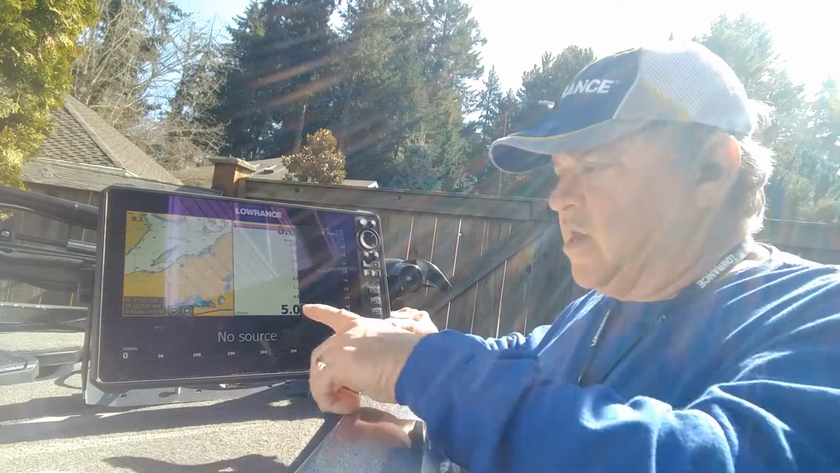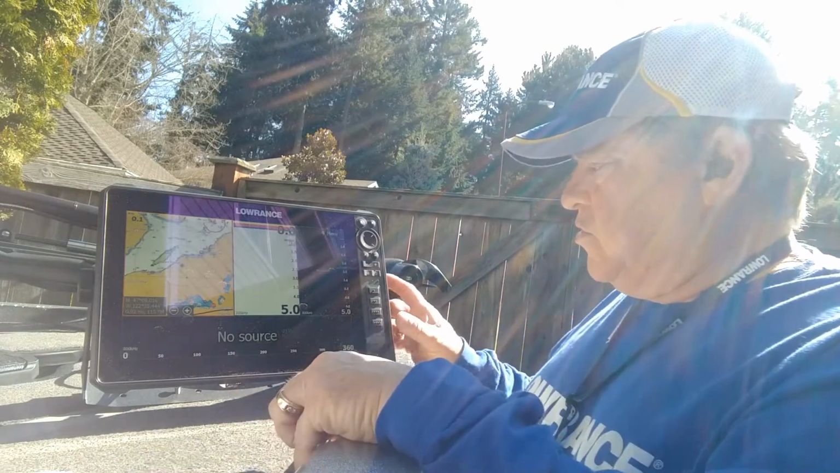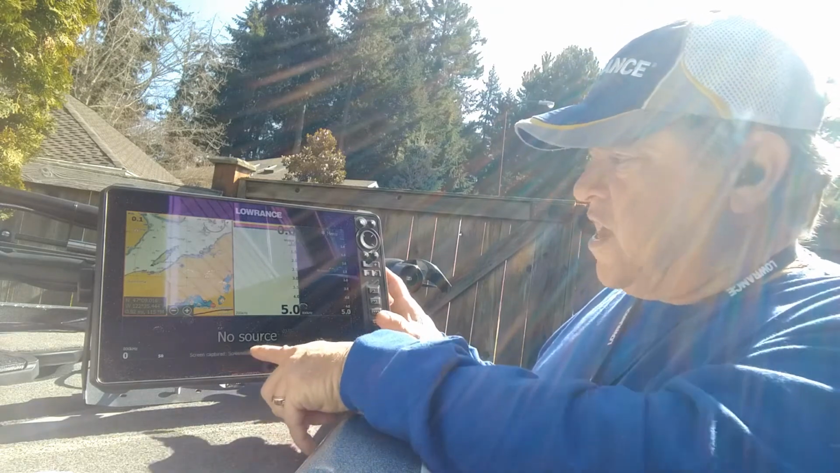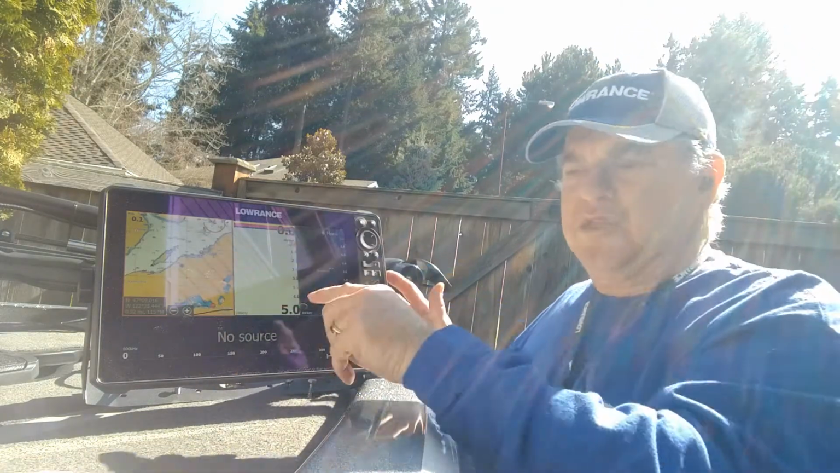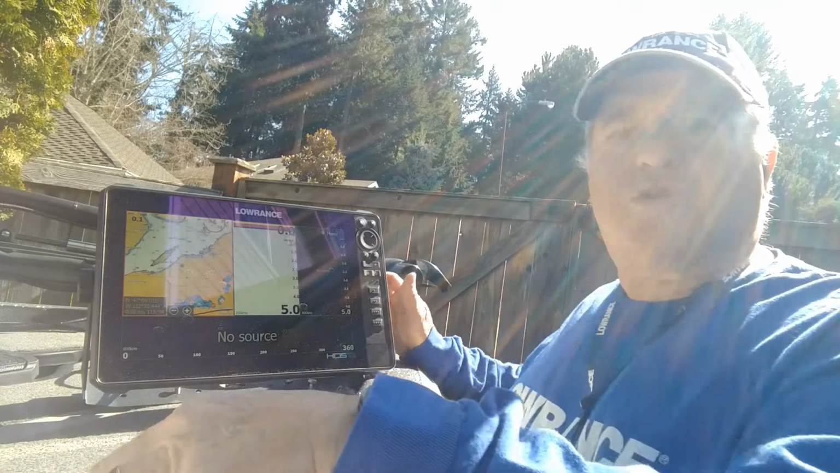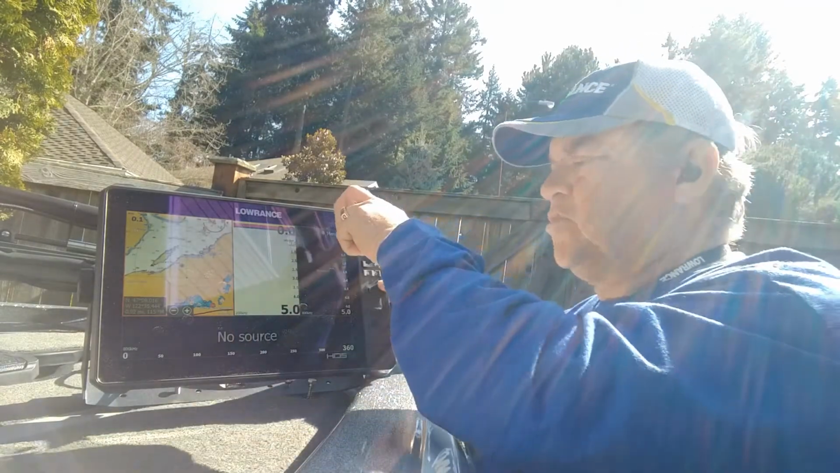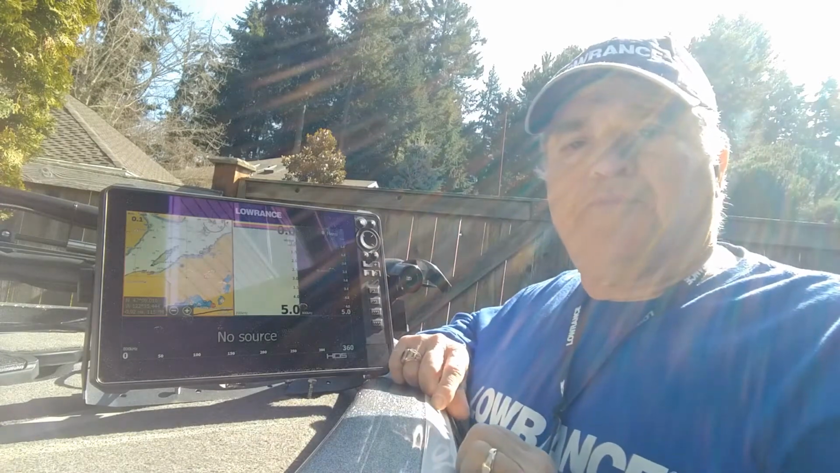So let's go ahead and do that now, and watch down at the bottom and you'll see that again. Pressing it, there, screen capture. So now I captured the image that is on my display just by pressing 1 button now instead of pressing 2 at the same time.